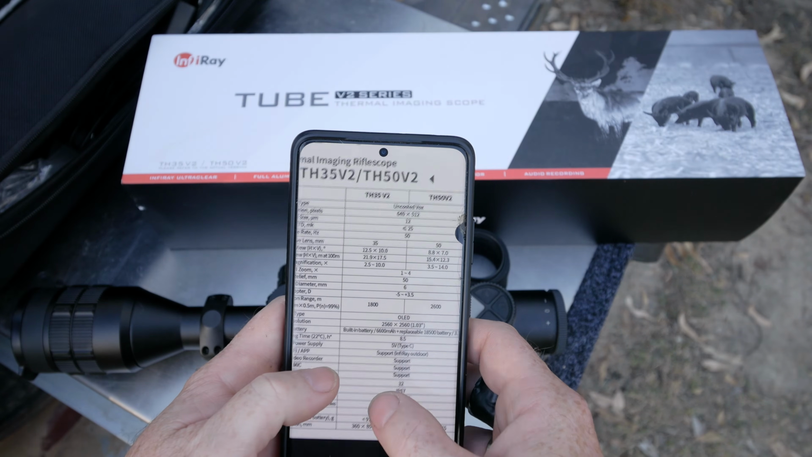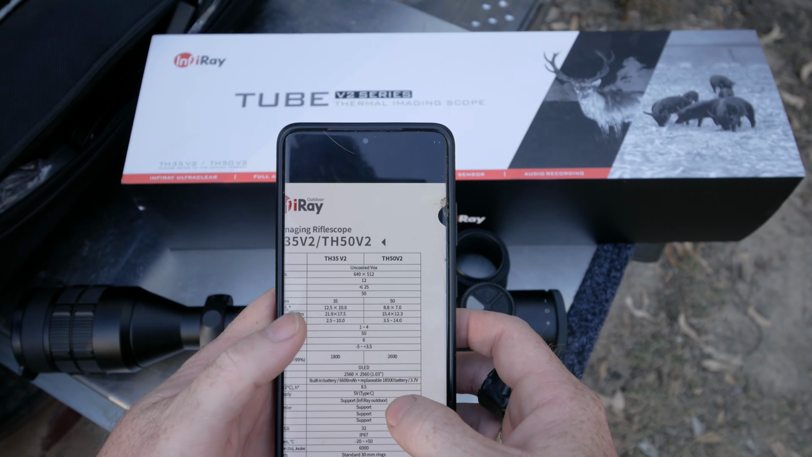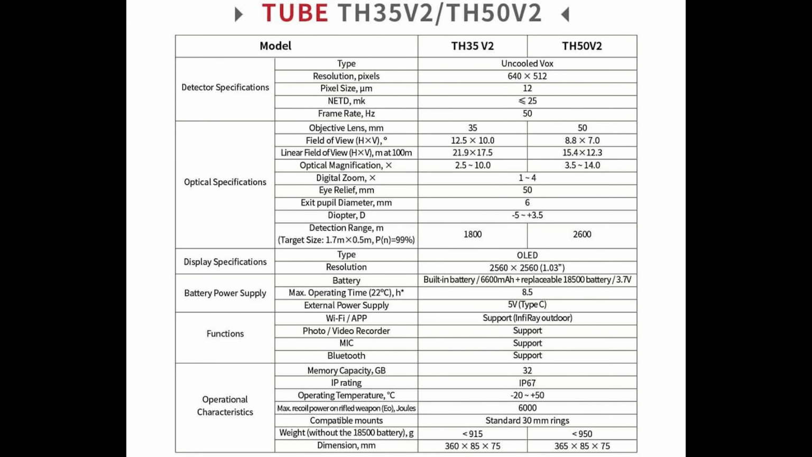Basically I said I wouldn't go over the specs, but I'll just go over a couple of them. So we're looking at the 50mm model here. Its base mag is 3.5. Got a detection range of 2,600 metres. I said about the batteries, it's an 18650 replaceable, and it's got 6,600 milliamp hour of inbuilt battery. You can charge it for that obviously, and its weight is 950 grams. So 50 Hz refresh rate. The specs are very, very good on this, and it's very comparable to other flagship models that are currently out.